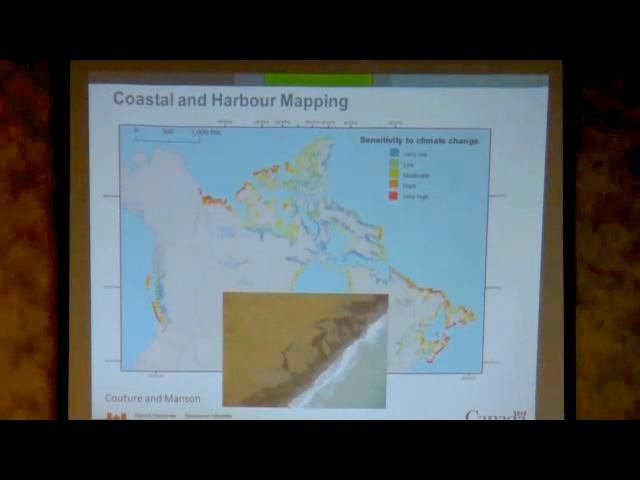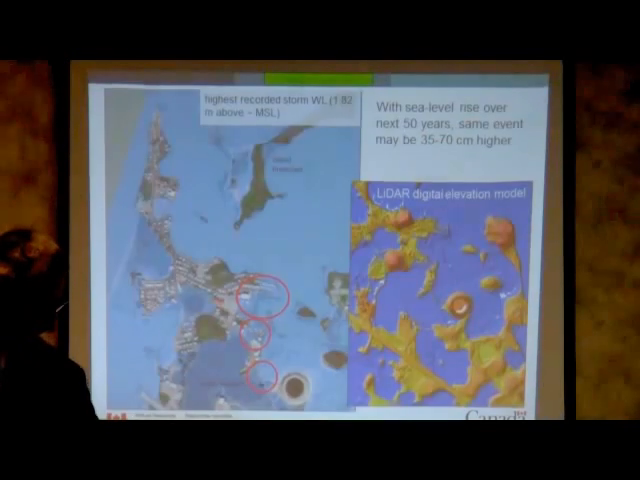And they define it in terms of a number of variables, such as tidal range, wave action, geomorphology, texture, and so forth, elevation. And they characterize vulnerability of Canadian coastline to potential impacts of climate change. This little instance here shows the part of Arctic coastline where permafrost is being thawed by changing climate and undercut by ocean, and erodes with increasing speed.